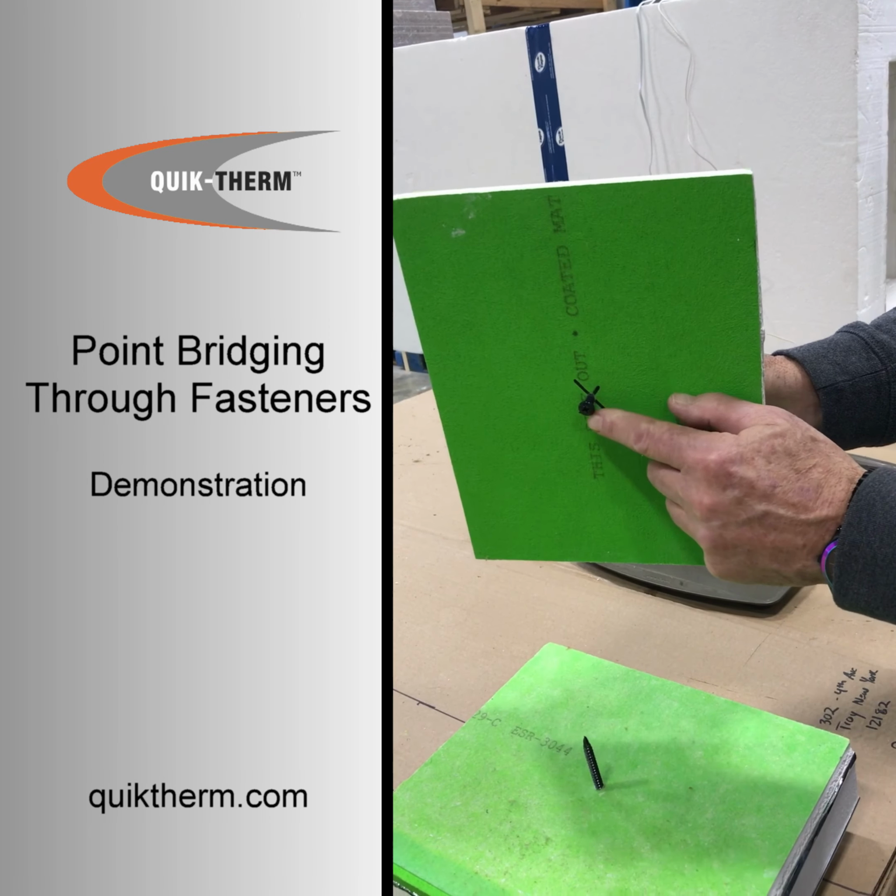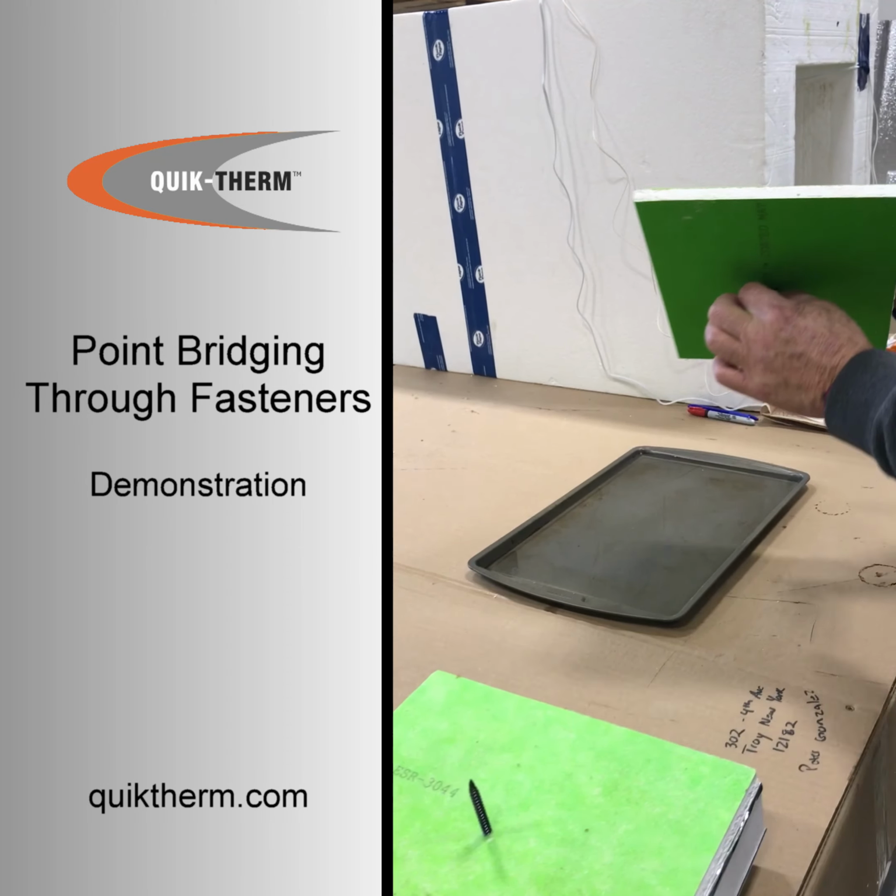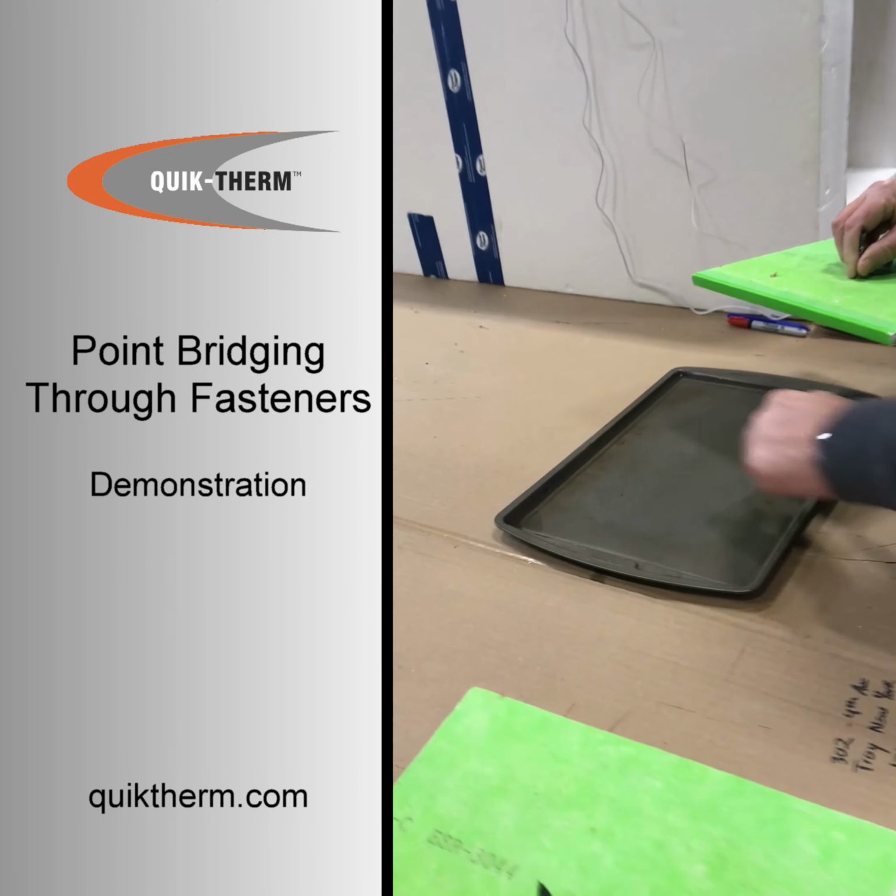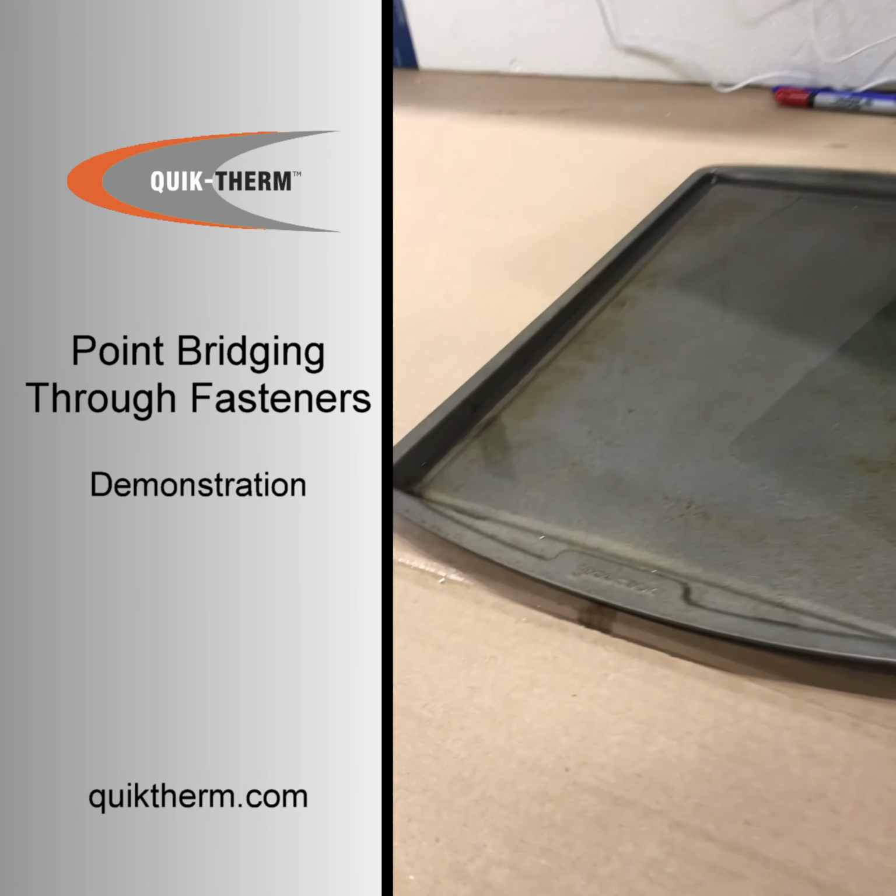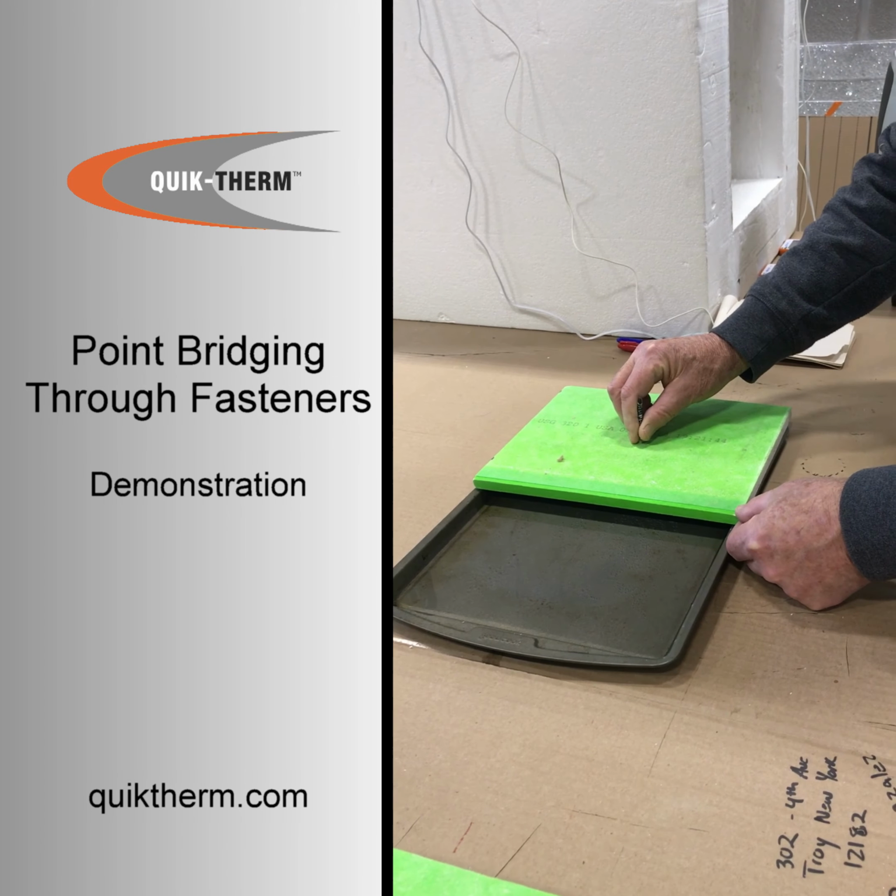And I've got a fastener that sticks through here about 1/2 inch. What we're going to do is freeze this fastener into this water. So you can see the pan is full of water. So I'm going to put it on top of here, as you can see here.